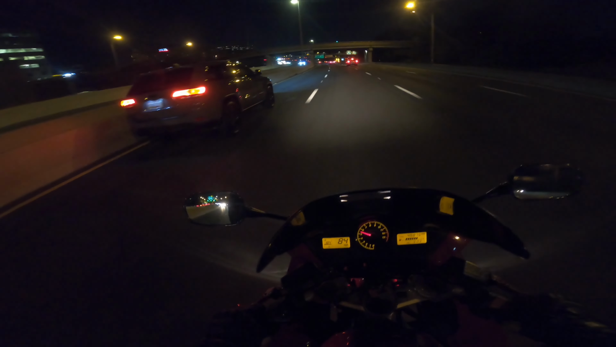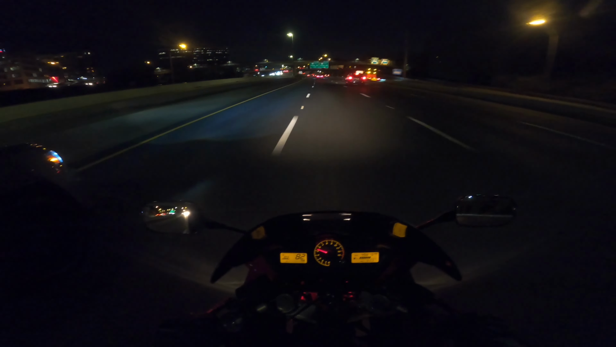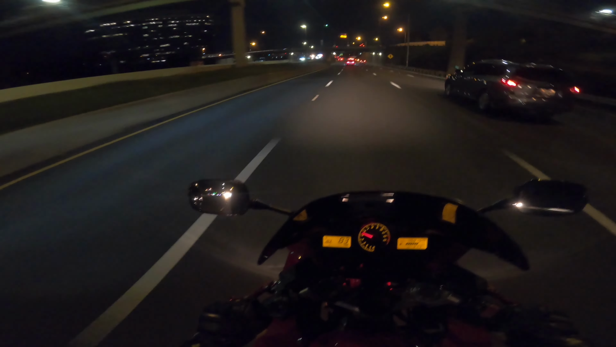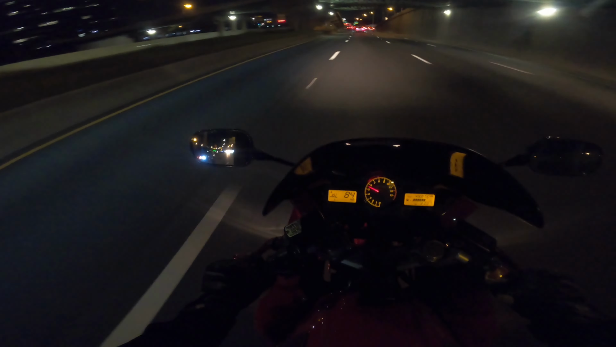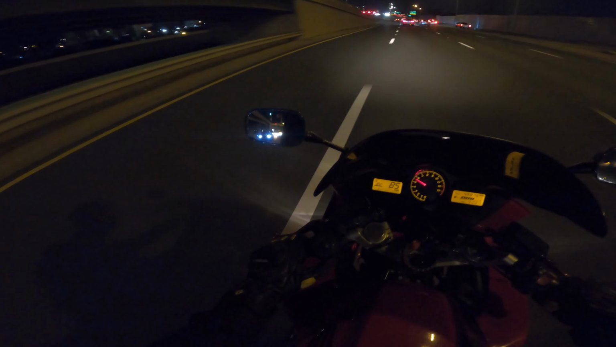So those are the benefits. Some of the things that you do want to look out for, like I mentioned before, you may not be able to see the police that easily, so don't be stupid. The biggest things that I see happen negatively to riders at night is